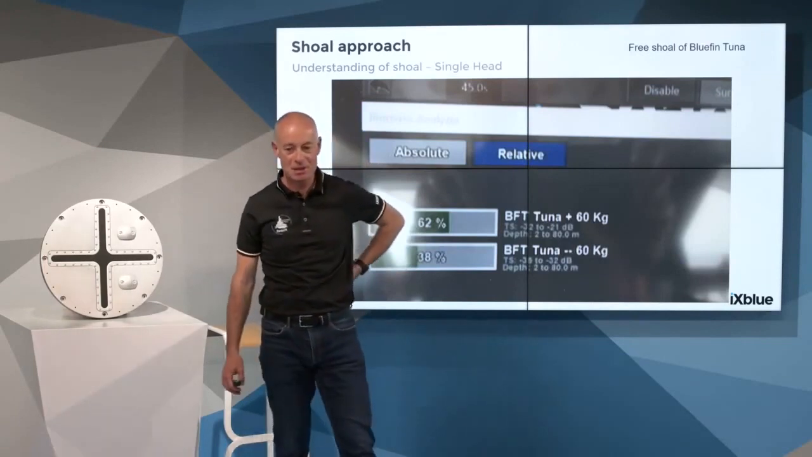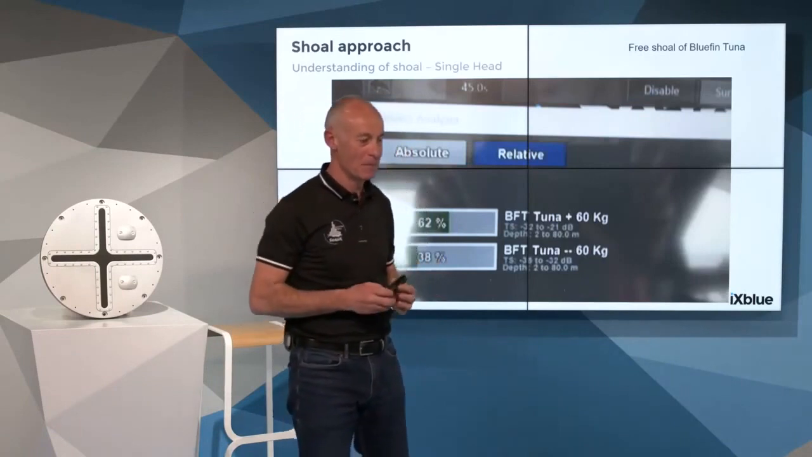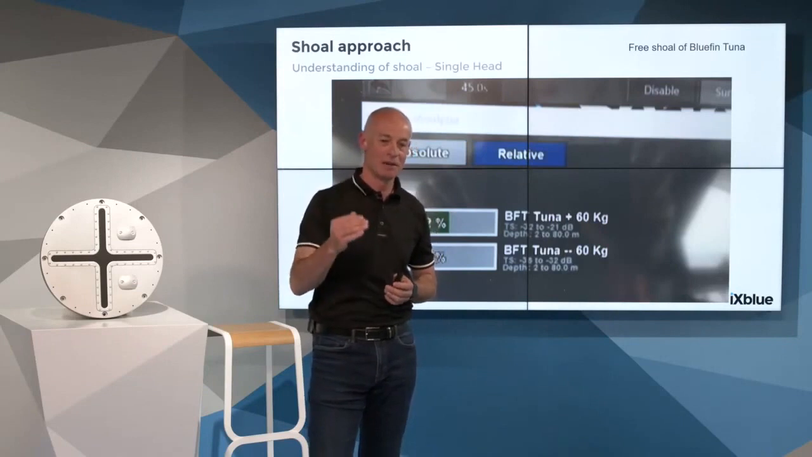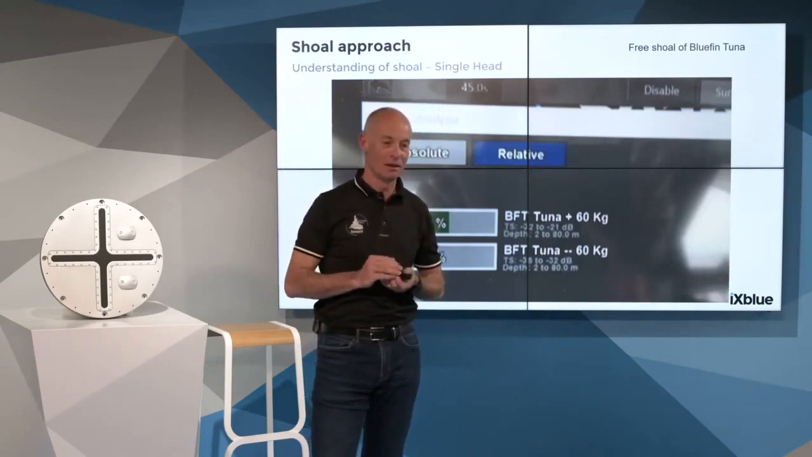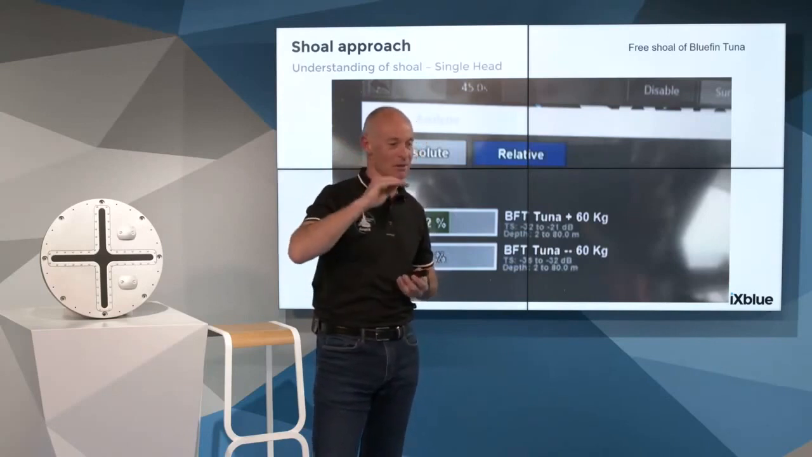So I wanted to propose another example also. This example is not regular tuna fishing. It is a very special example, but it illustrates very well the capability of Seapix to discriminate even in shallow water, even at quite good long range, in a complex situation.